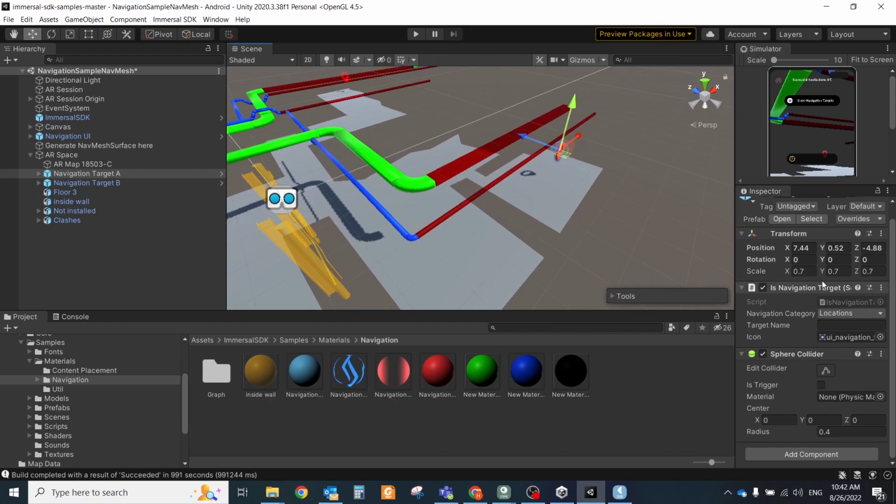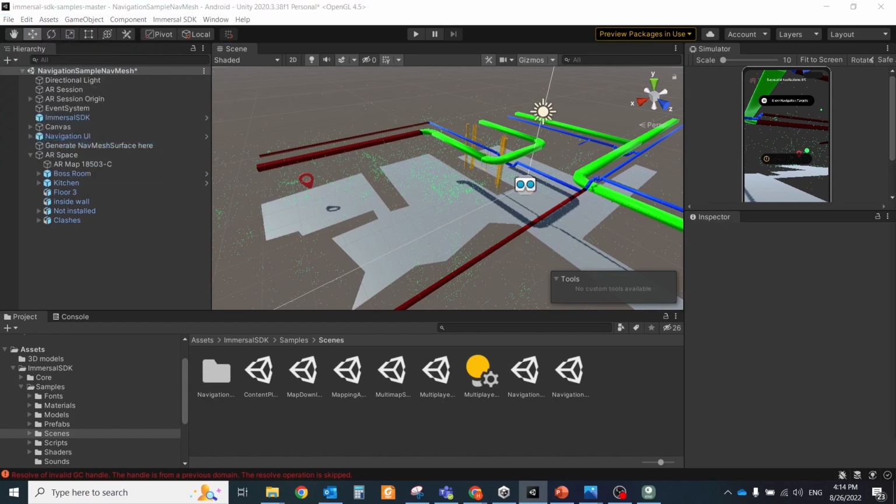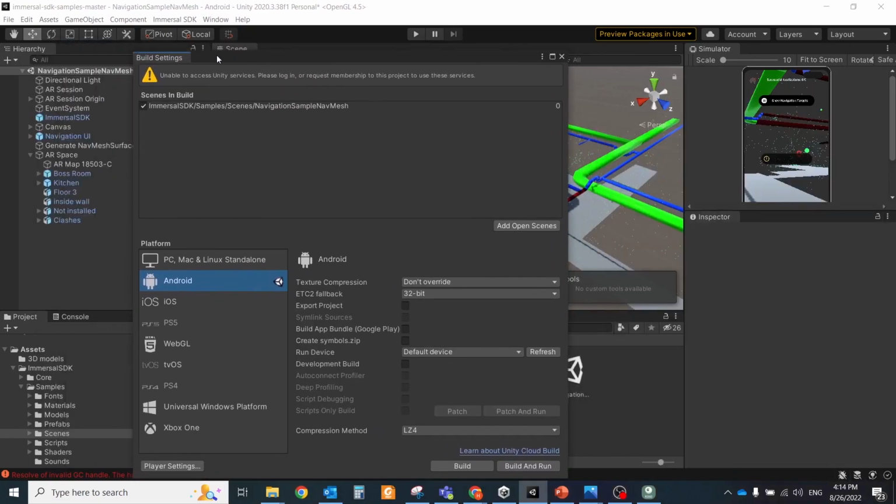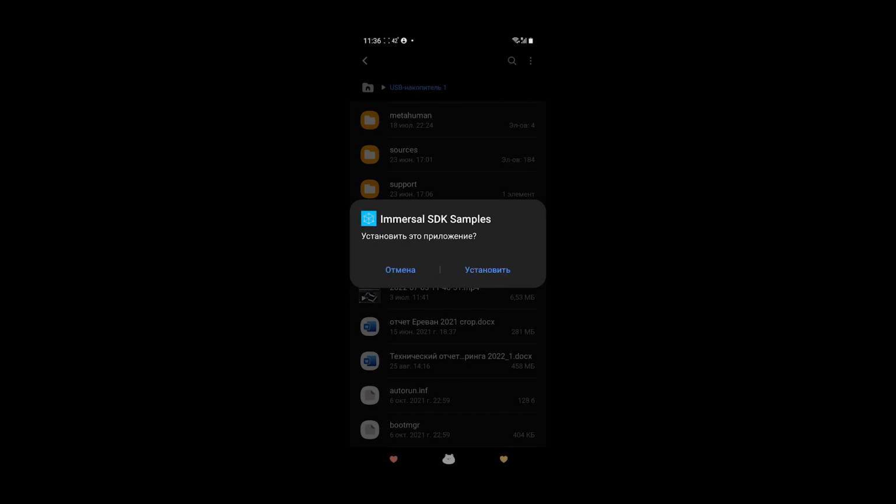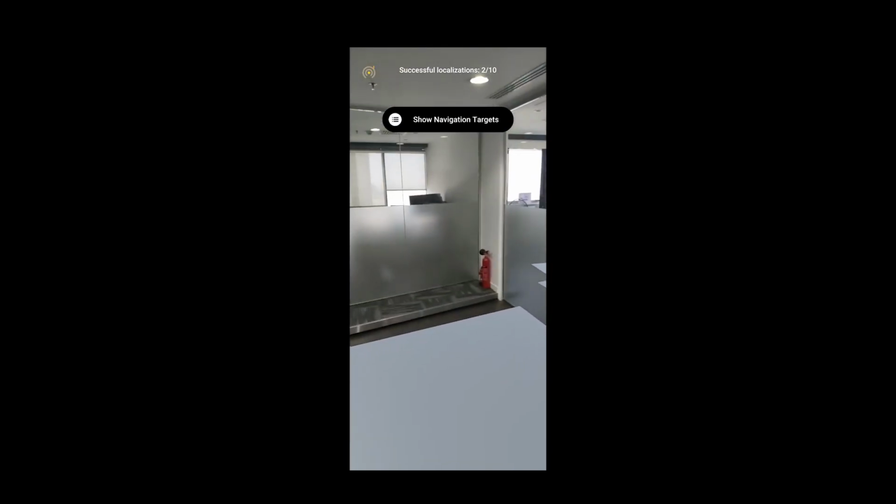After all required elements are added to your scene, you can start to build your application. Go to File, Build Settings, choose the required platform and click Build. I used an Android template to test this application, so I built the Android version and I deleted all scenes in the build except the navigation sample because I didn't use them right now. Next, click the Build button. Unity 3D will generate an APK file that you should copy and install on your Android device. When you run the application, it requires a few seconds to define your position in the space, and after it is done, you will see the successful localization green icon.